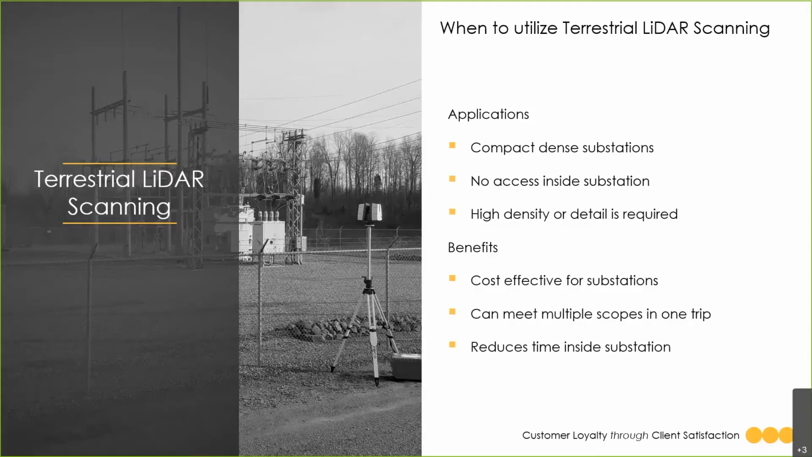TLS scanning is an appropriate method when higher density or detail is needed. Like I mentioned, we can get in there with the equipment, keeping close to those maximum distances, and get good, precise information on that substation equipment. As we stated before, scanning reduces time inside the substation and in some cases eliminates the need to be inside the station.